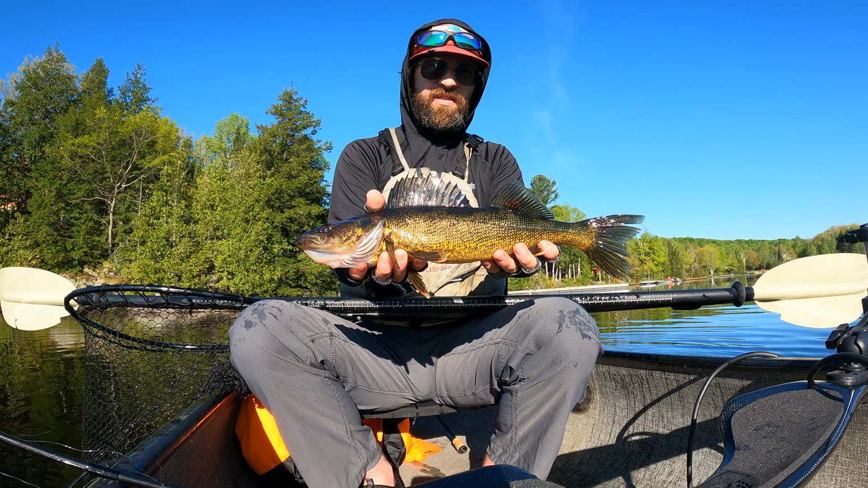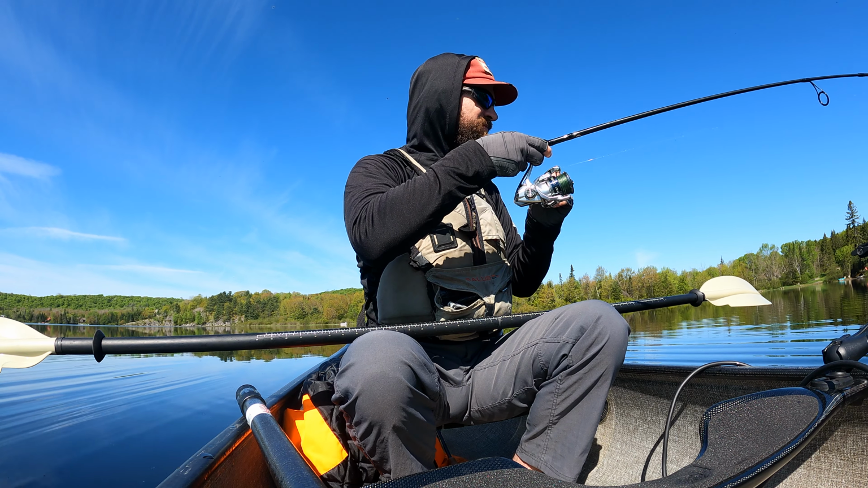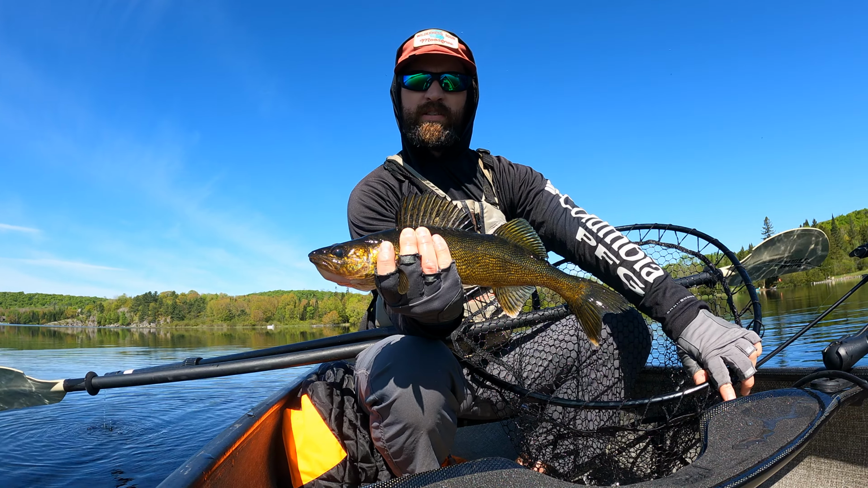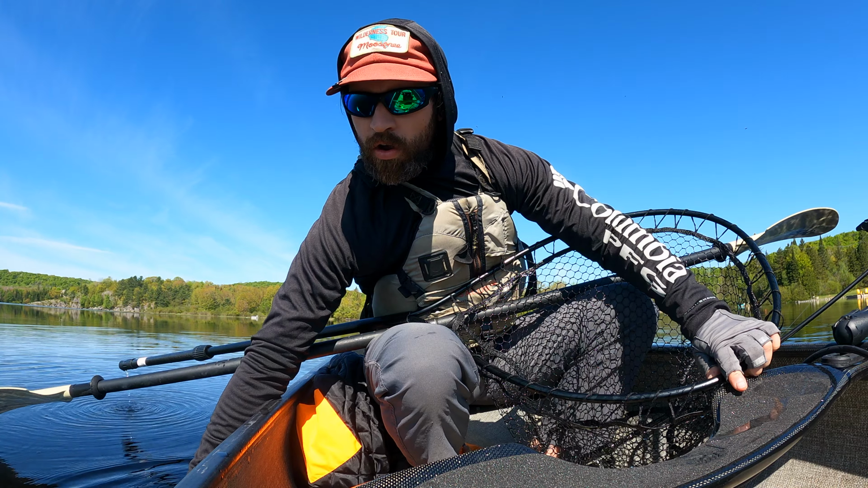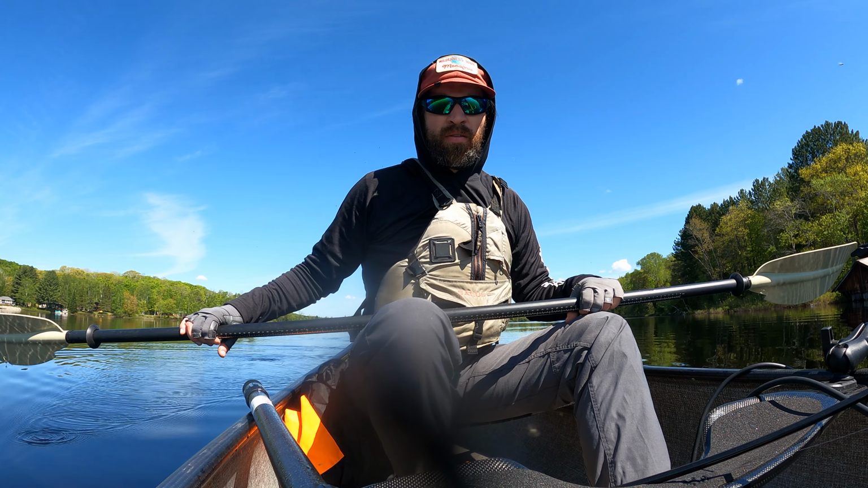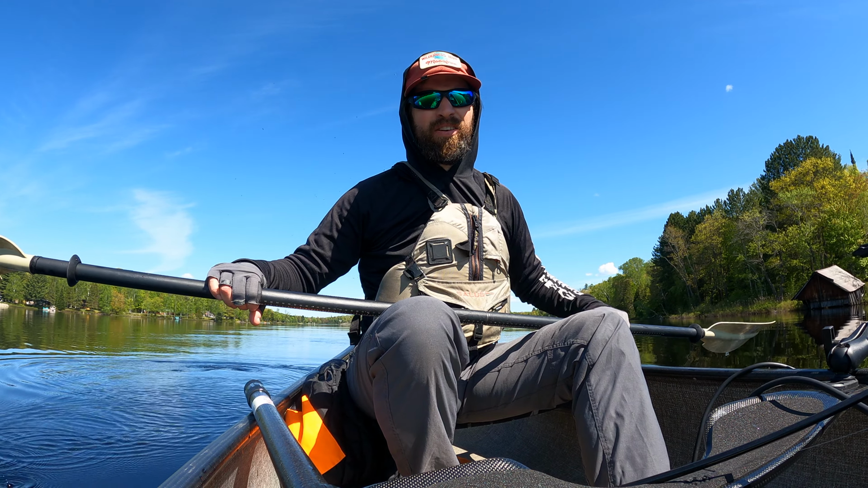A little bit better. Not as good as the one yesterday, but nice fish. Nice fish. Well, battery's gonna die, so I'm gonna conserve the rest in case there's a bigger one. But man, a lot of walleye today.